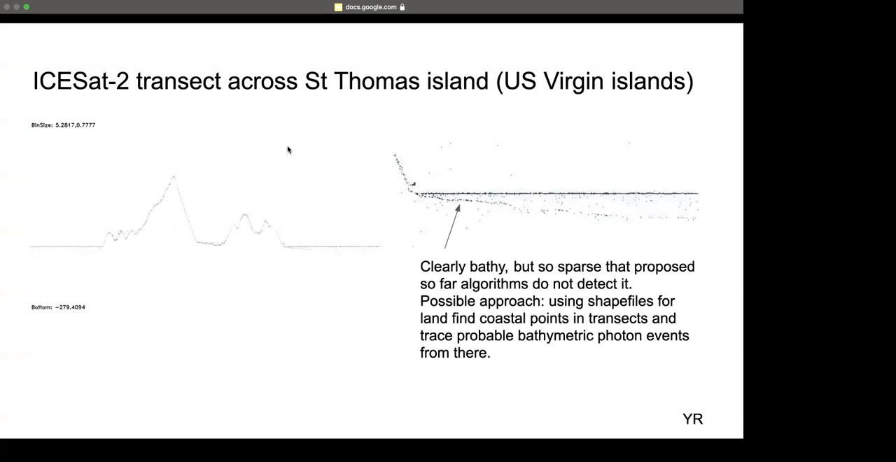Next slide, please. Here is the result of one of the transects across St. Thomas Island, and on the right is the right part of the whole transect. The human eye clearly says this is bathy data, but there are no algorithms published so far that would be able to extract this bathymetric data.